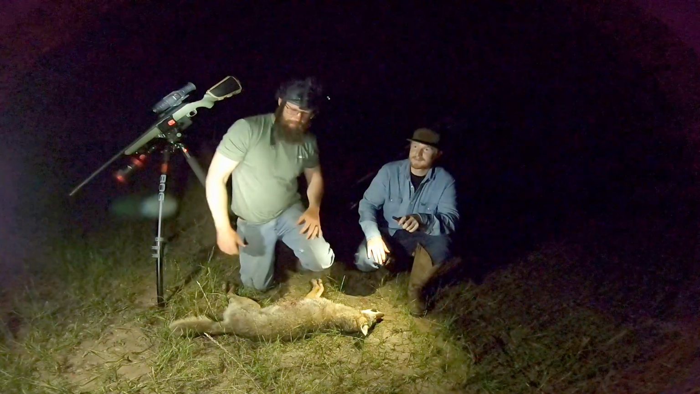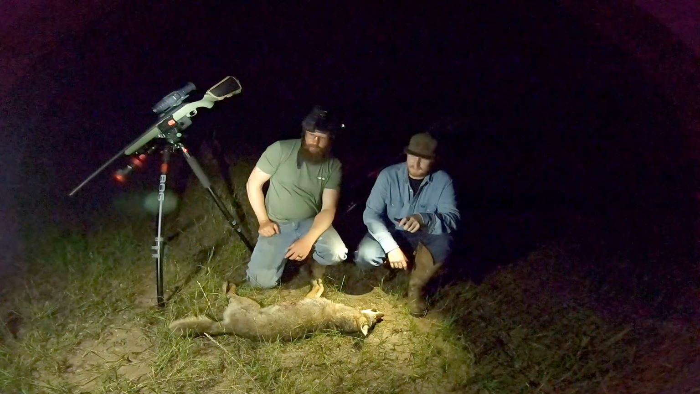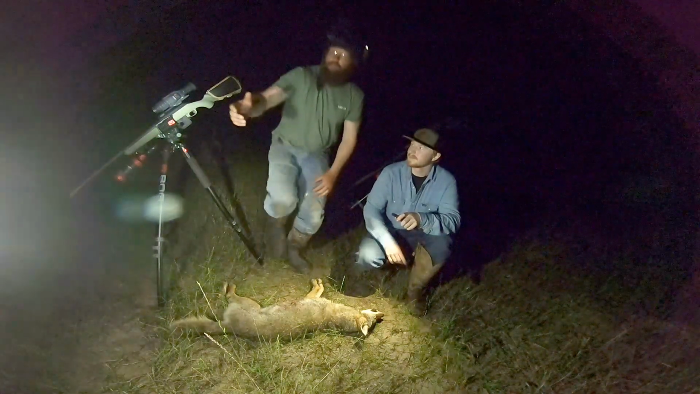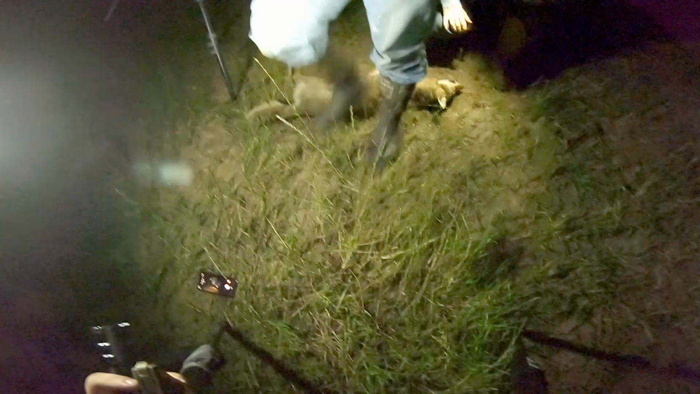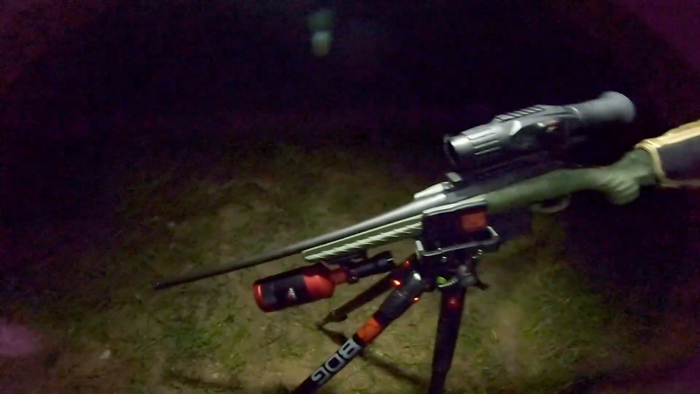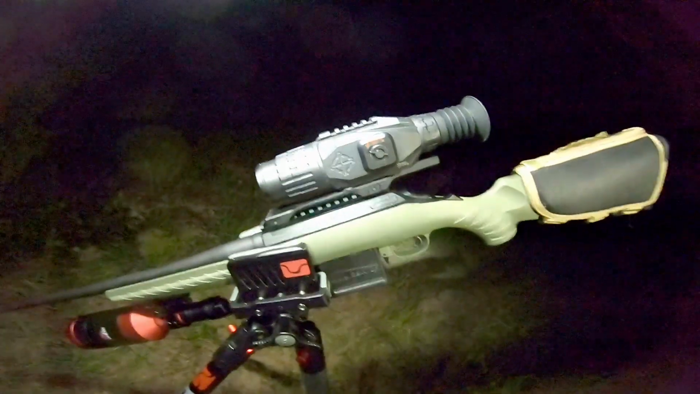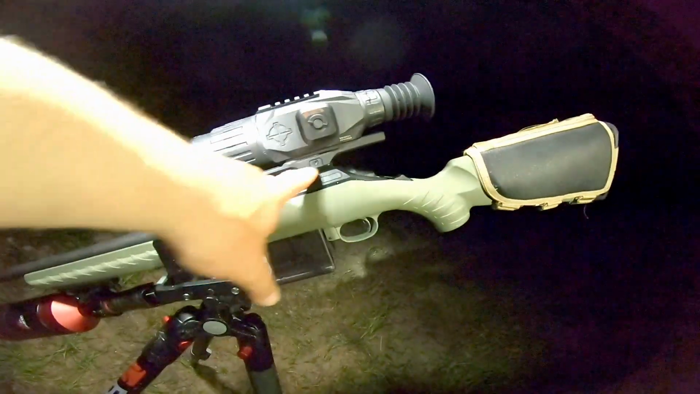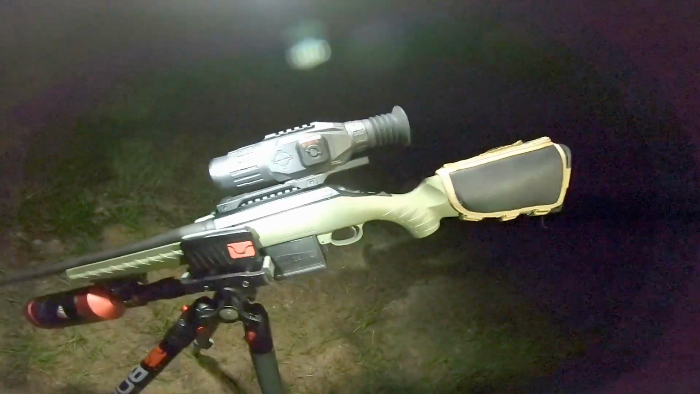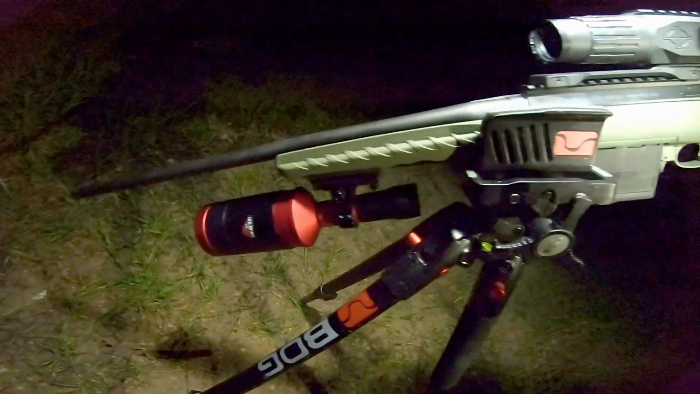You want to talk any about that scanner, look at it closer? Oh, I do want to show his gun setup, just in case somebody does want a 204, we'll show how he got it set up. Like I said, this is a Ruger American Predator. He put the rifle mount on. He ordered everything from Outdoor Legacy, didn't he? Yeah. He got the Coyote cannon.